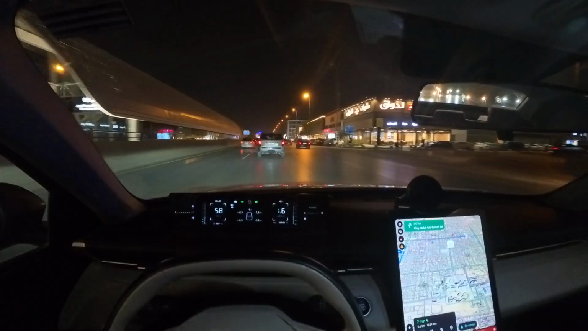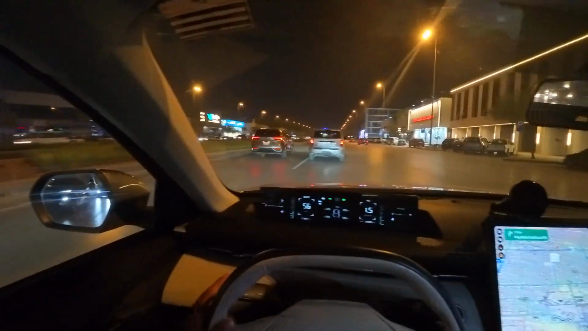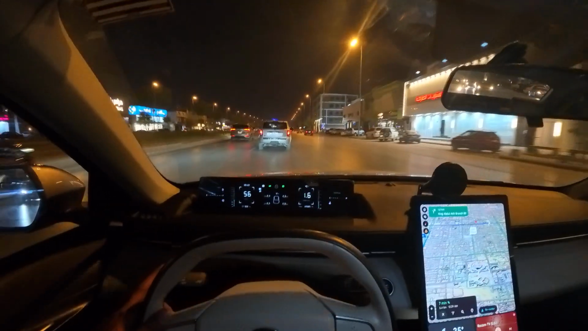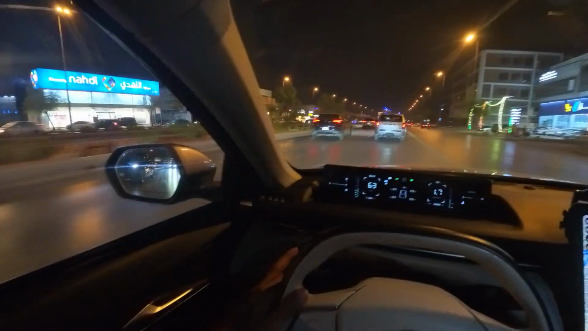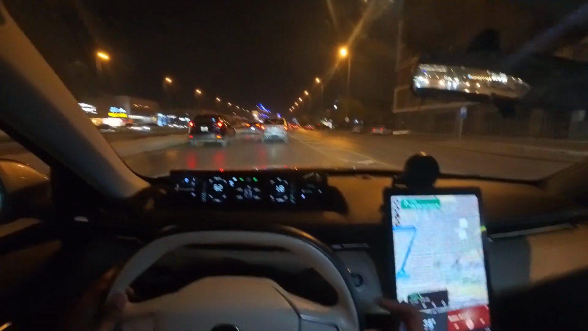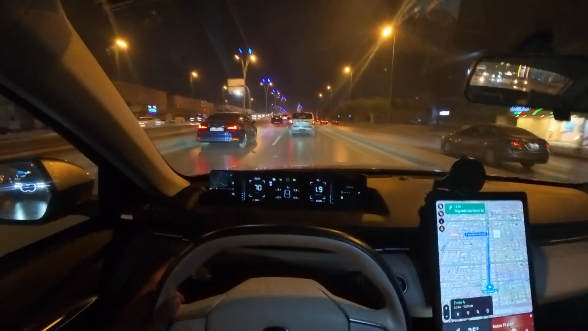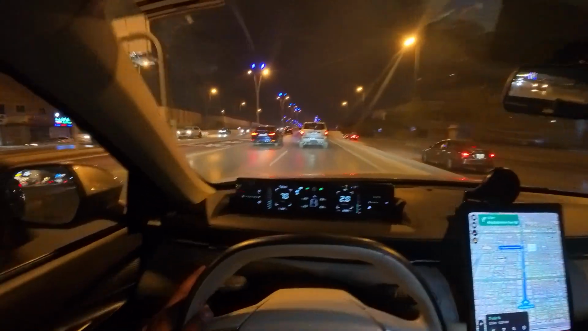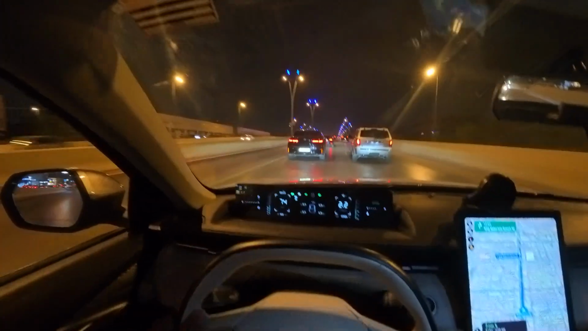I would have to go to the Northern Ring Road. I honestly am so excited for all this. I would like to take a new cap, a better one. By the way, I just had this one white cap and I started using this.